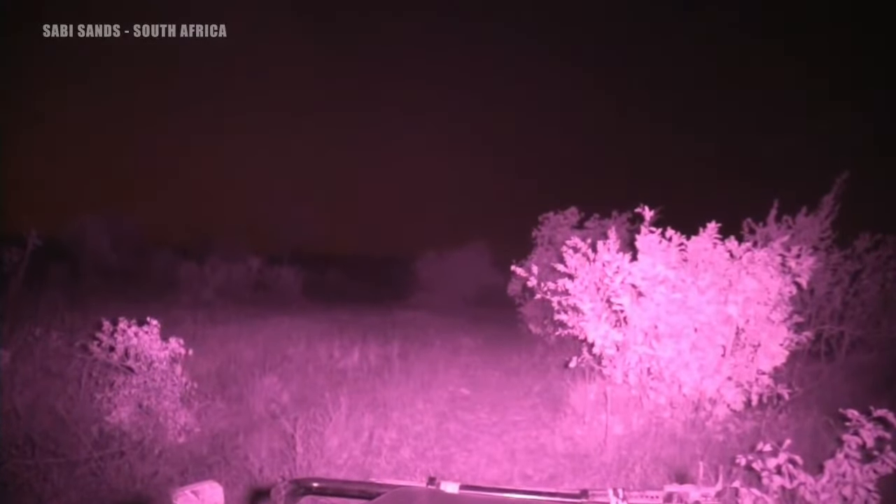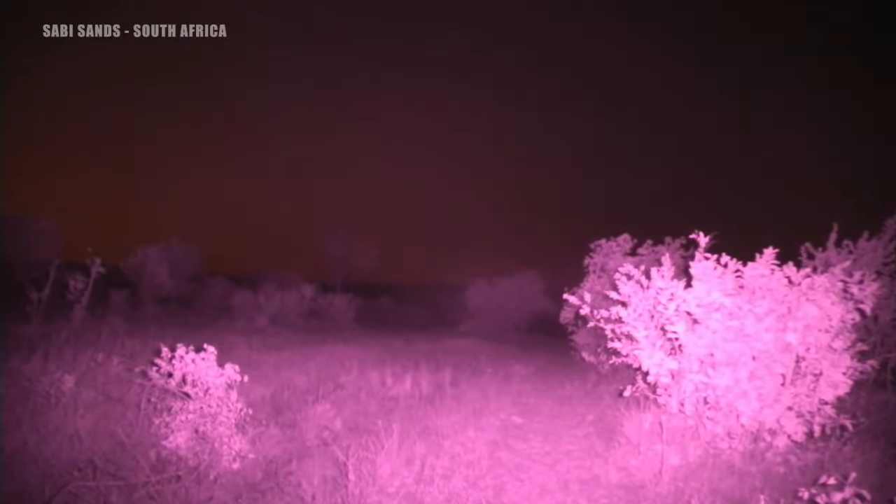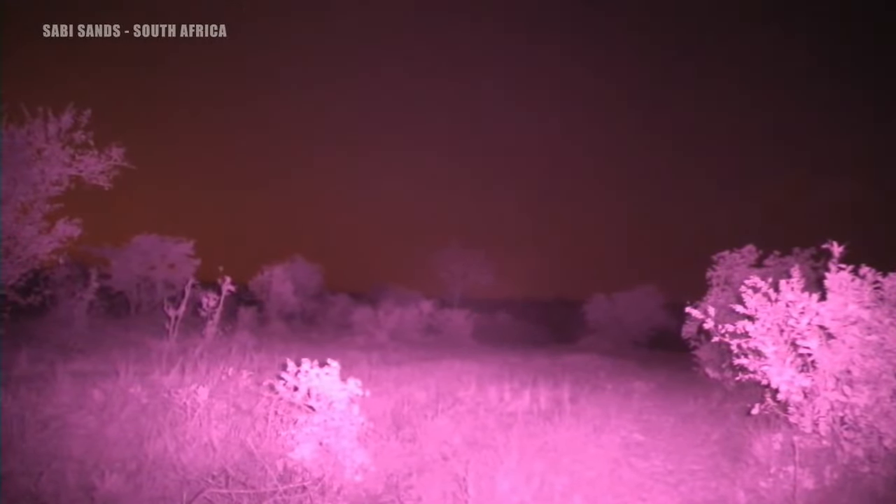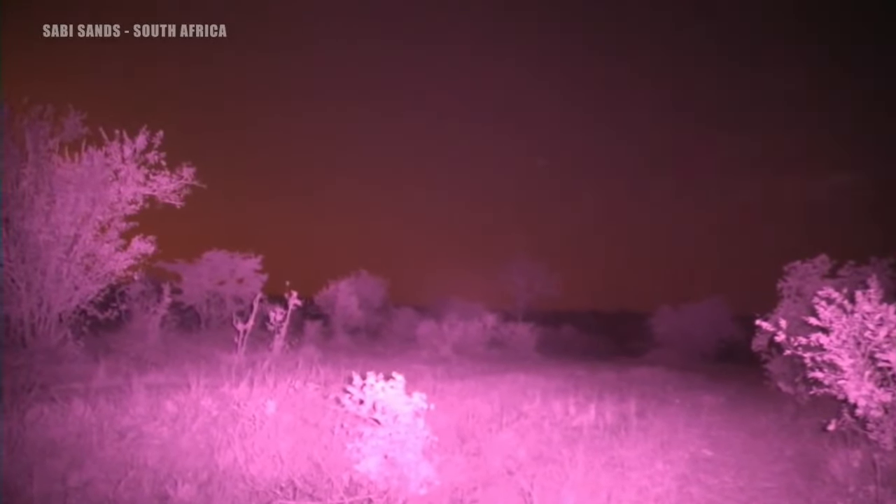It's a beautiful evening out here. No longer full moon, it's starting to wane off, but still very bright. I could pretty much drive around without lights.